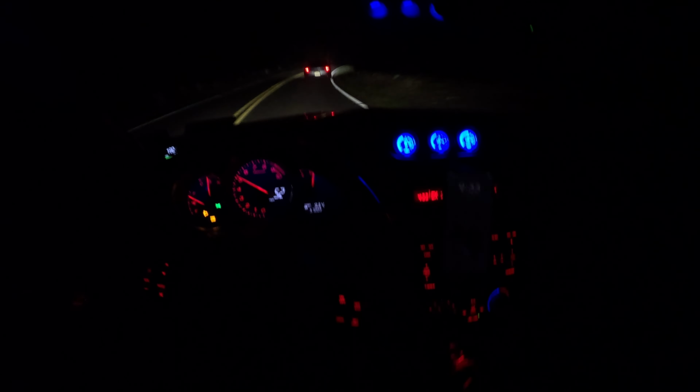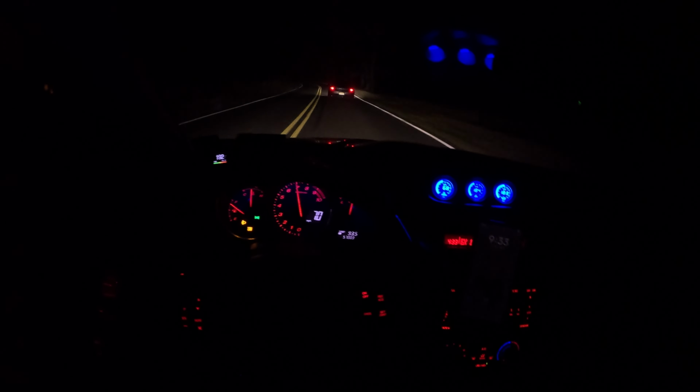Now, I'm kind of scared to push it because this is the season when a bunch of deer come out, but I know Jason does not care because we were driving just now and he clearly is just full sending it. So I'm just gonna try to see if I can keep up with him while keeping it safe.